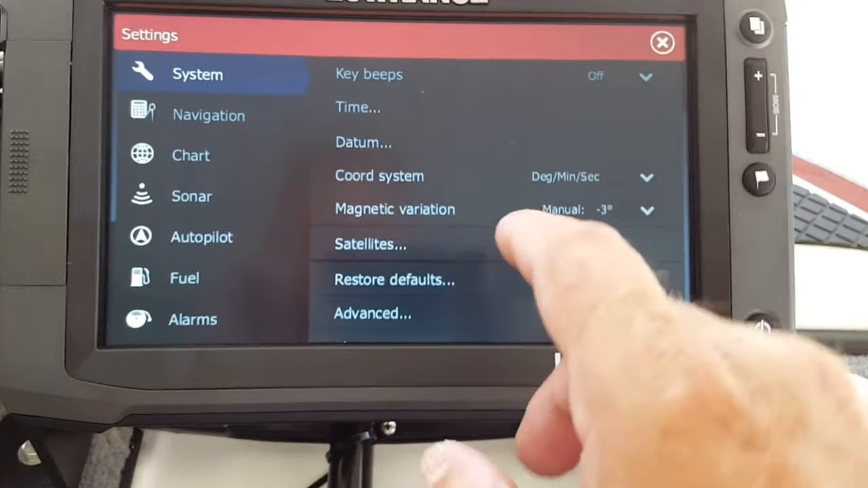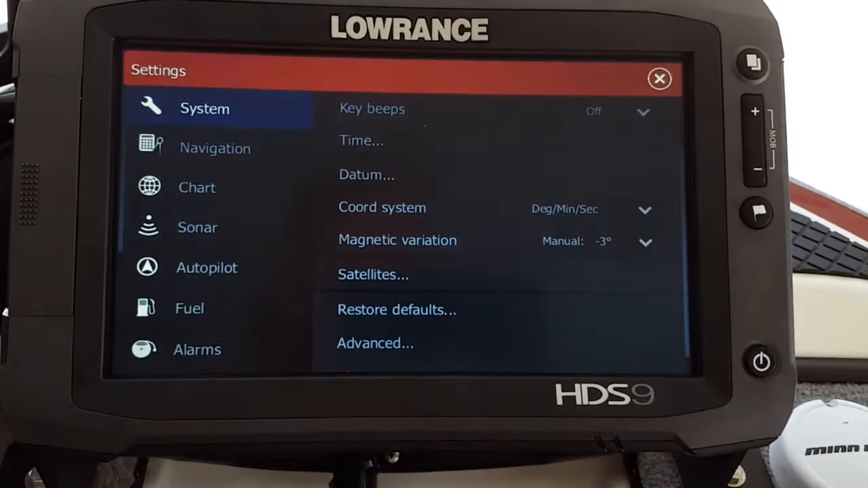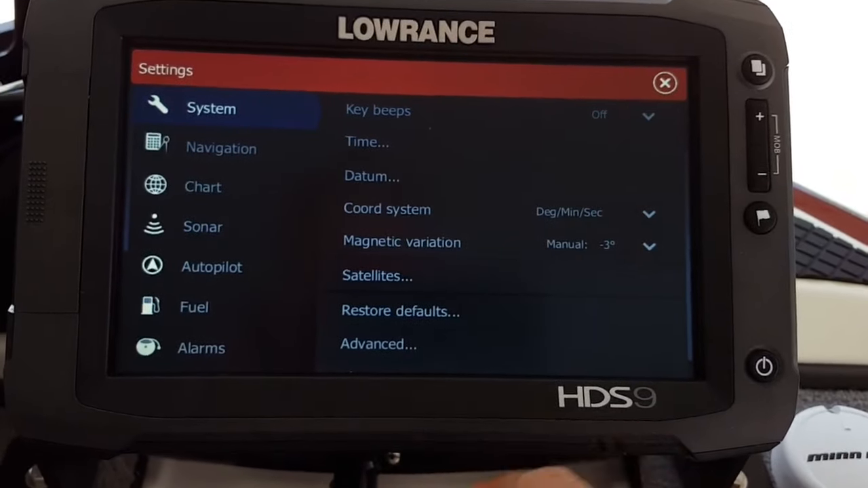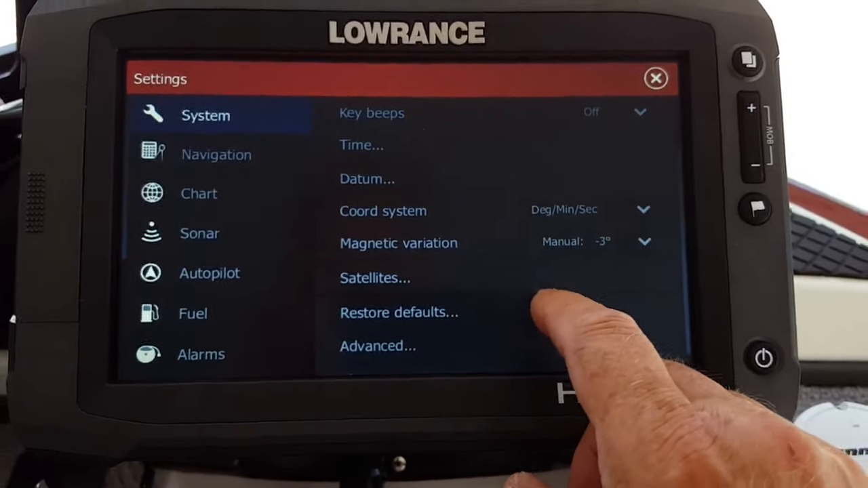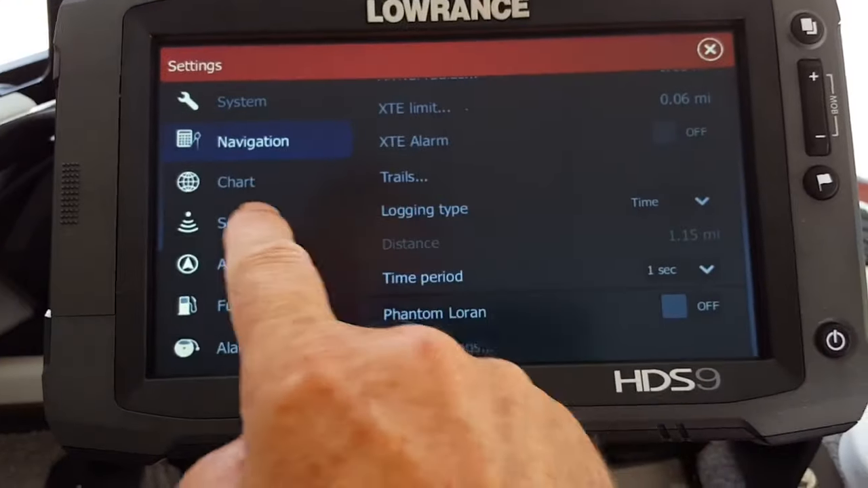All right, so when I installed the point 1, I had to calibrate the boat. You have to turn circles, keep it within 1 to 3 degrees when you turn in a circle, and then you calibrate the point 1. Well, I've done that, but then now I come in here manually and set this minus 3 degrees.